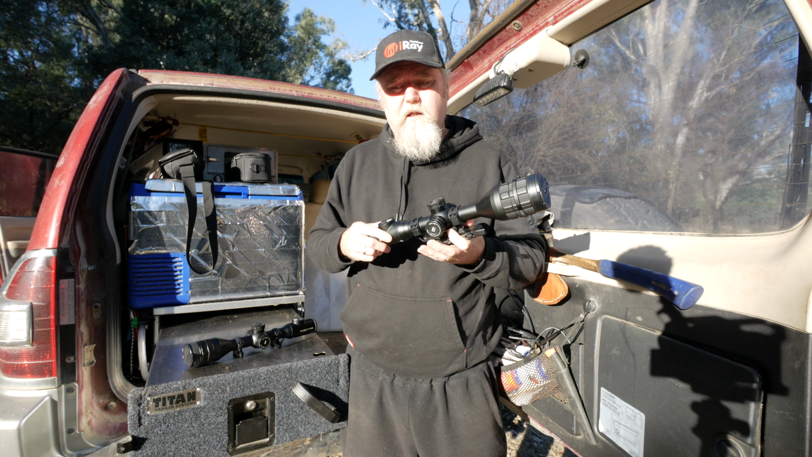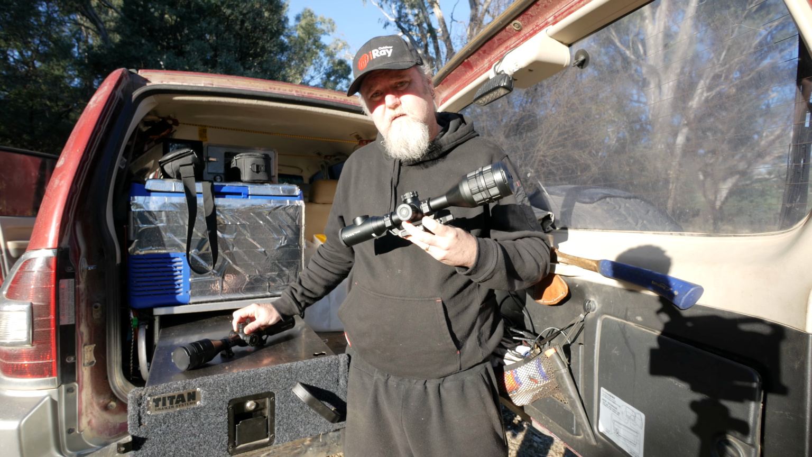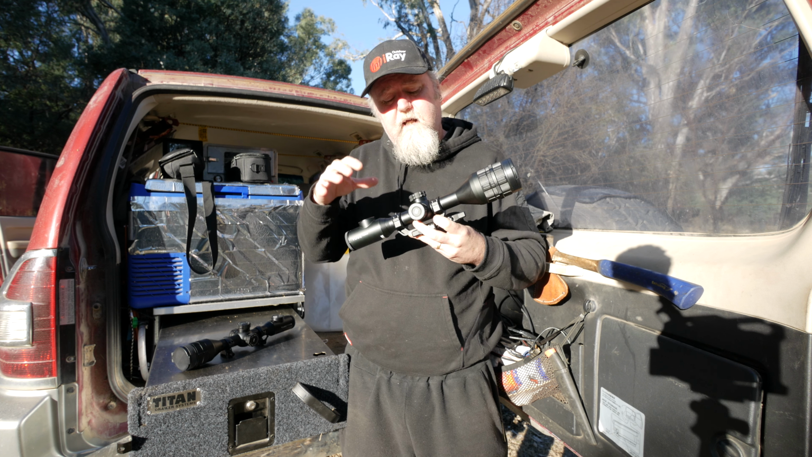I can probably do that to about 300 on this, further by going by his movement. This one I'd say at least 400, so there is definitely that jump up. Zoom, I find on this, doesn't really give me much extra detail by zooming in. It just makes it easier to get your crosshairs on, makes the target bigger.